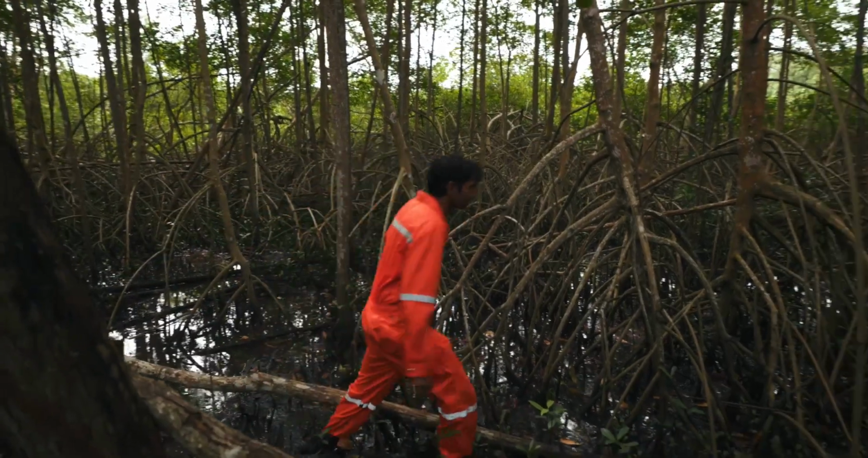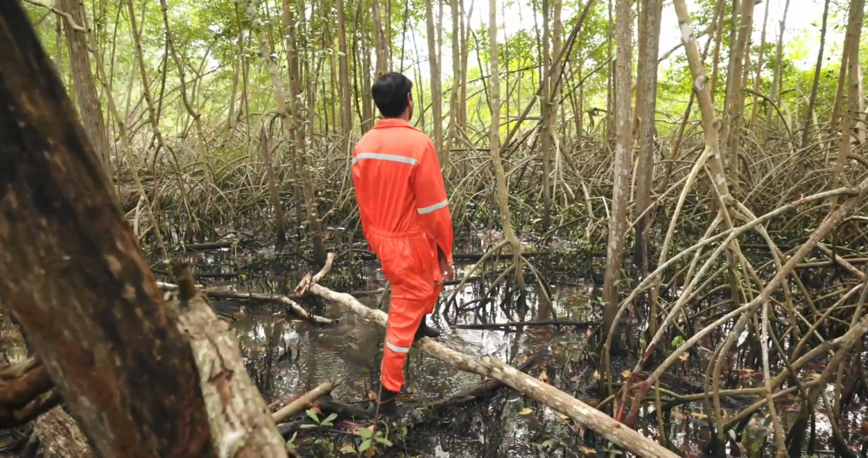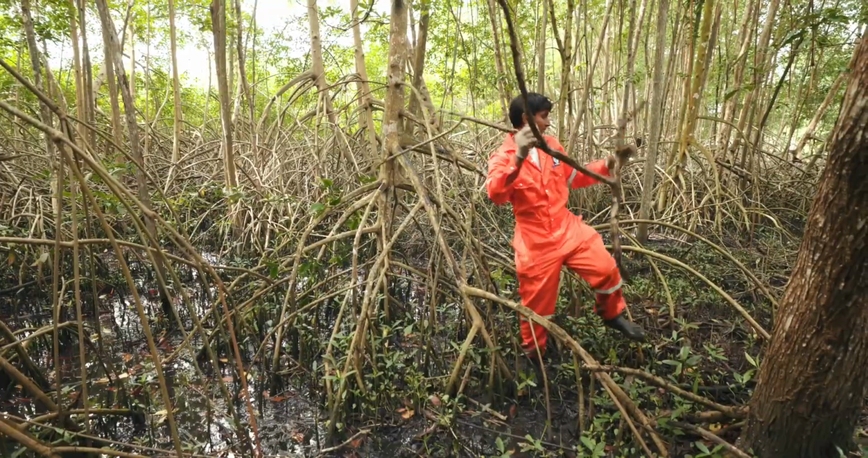Before scanning, the team ventures out into the plot area to select an appropriate tree. Once the tree is selected, the site is prepared by cleaning the debris. These steps ensure accurate data capture.